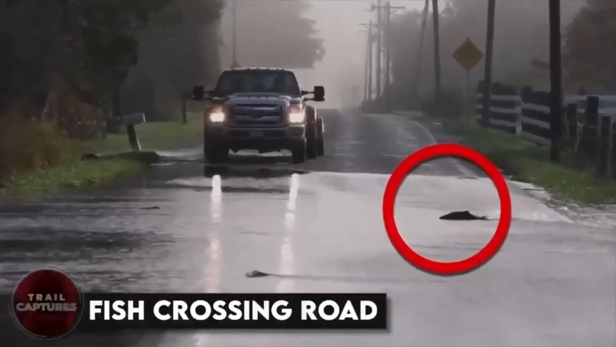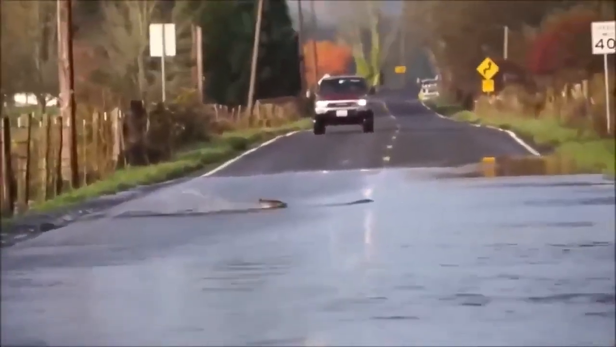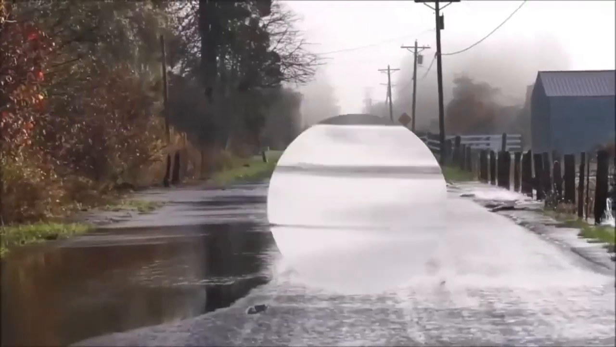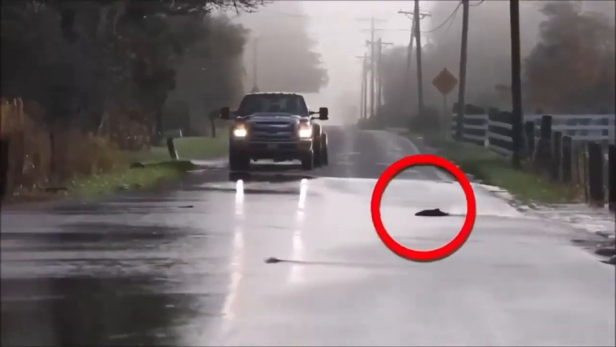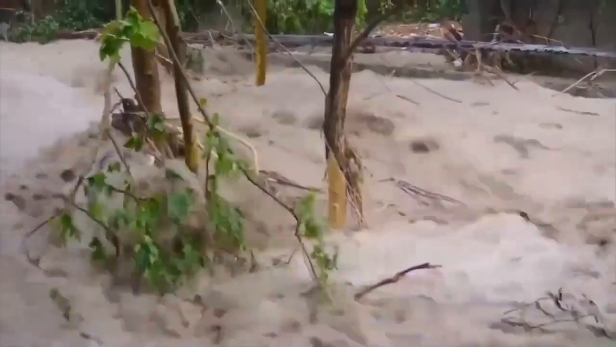Fish crossing road. A year ago, people in Washington saw this weird phenomenon happening. A number of fishes were seen crossing the road. Just like you and me, they were all so shocked to see how these salmon were showing this unusual behavior. However, this scenario is the result of the river flooding.